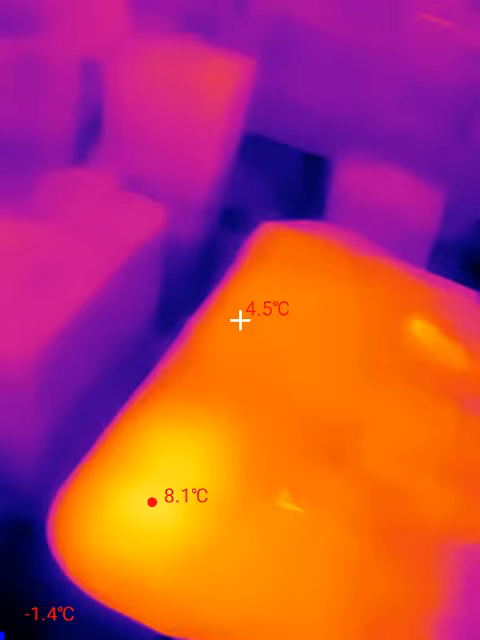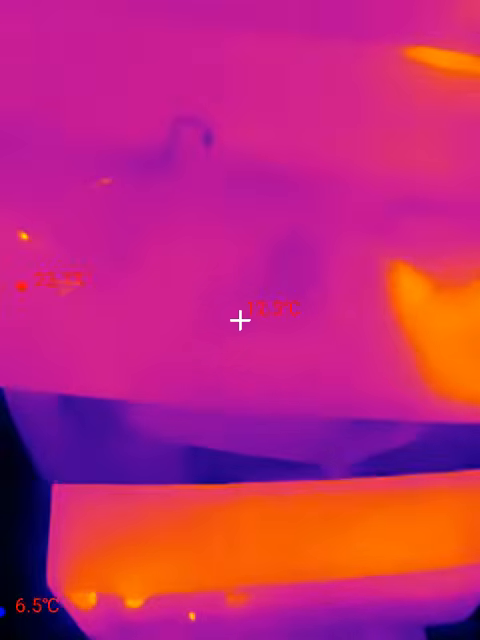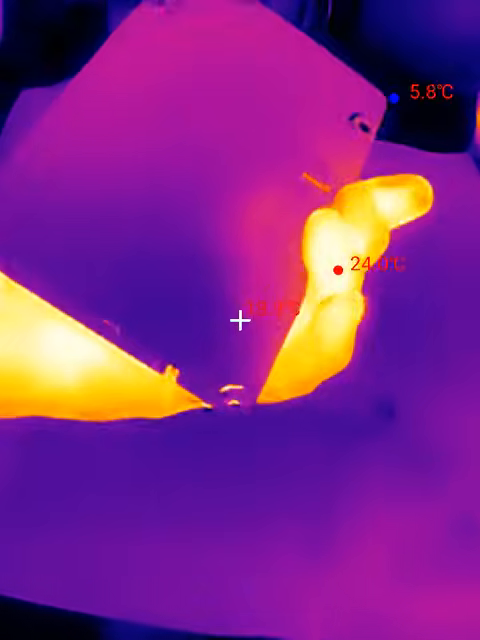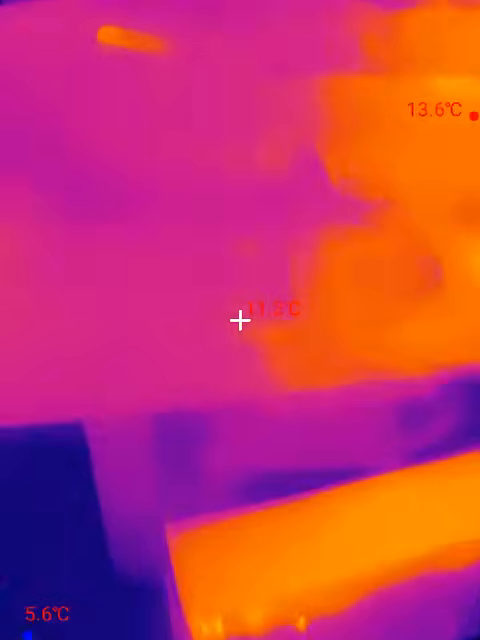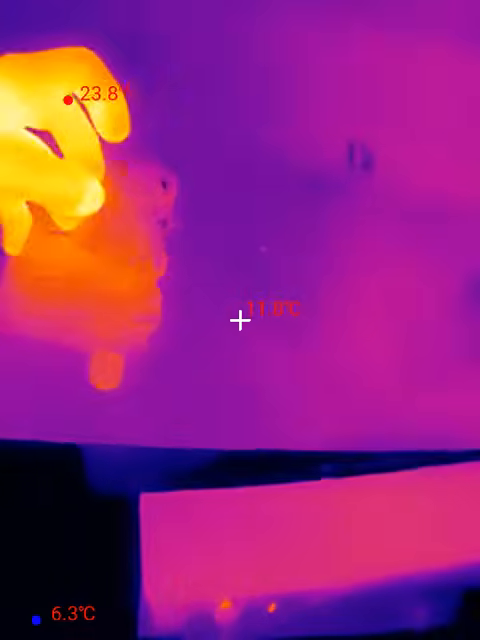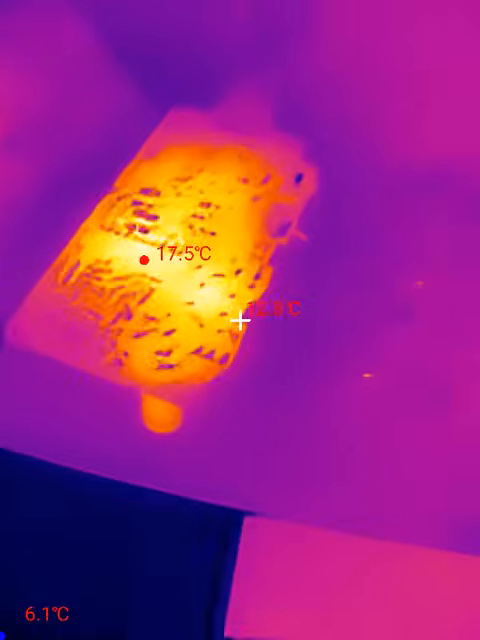Well, one of the first things I had in mind when I bought this camera is maybe it'll be easier to do some electronic troubleshooting. And I ran into a little bit of a challenge here, but I found a nice workaround. Here, for example, I'm looking at a circuit board. You can see it's kind of hard to see the components on it. But the workaround I found is just to heat the board up a little. Take your heat gun or heater, whatever you happen to use, warm it up and watch the difference.